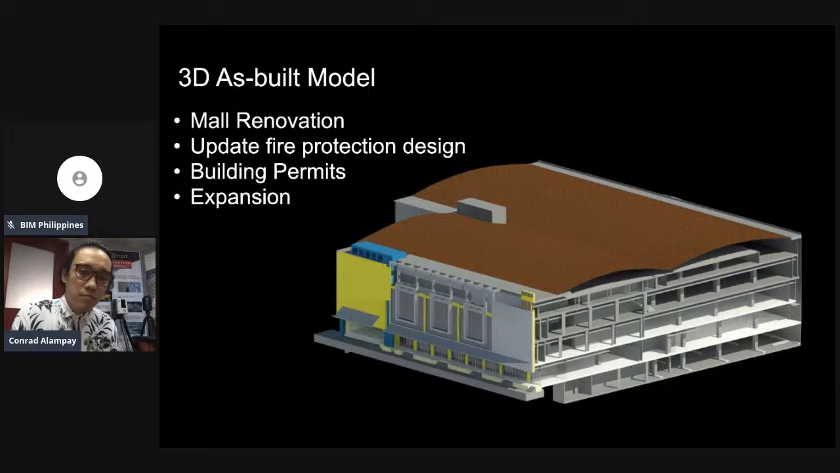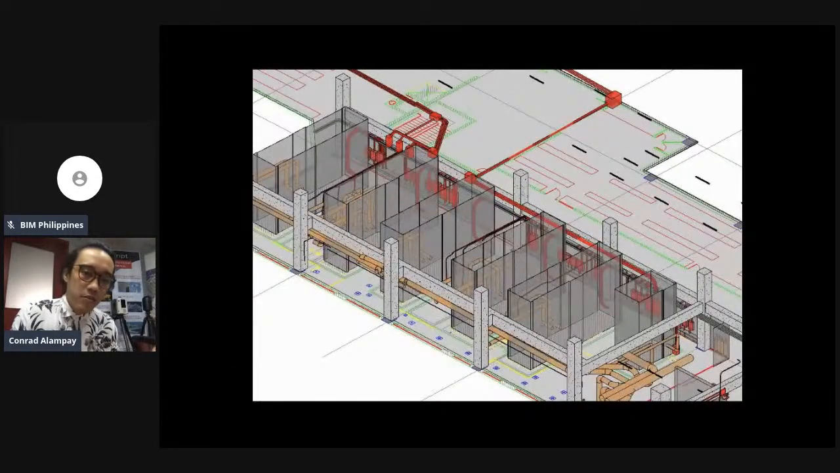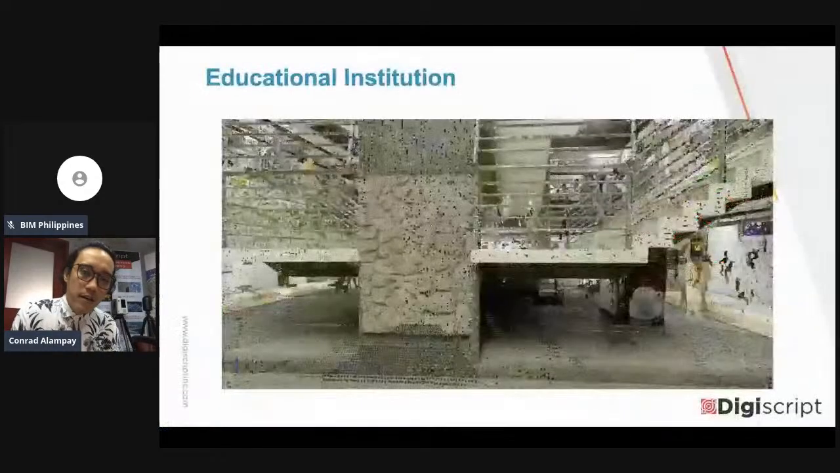Okay. Again, our disciplines are architectural, structural, and MAPF. Okay.